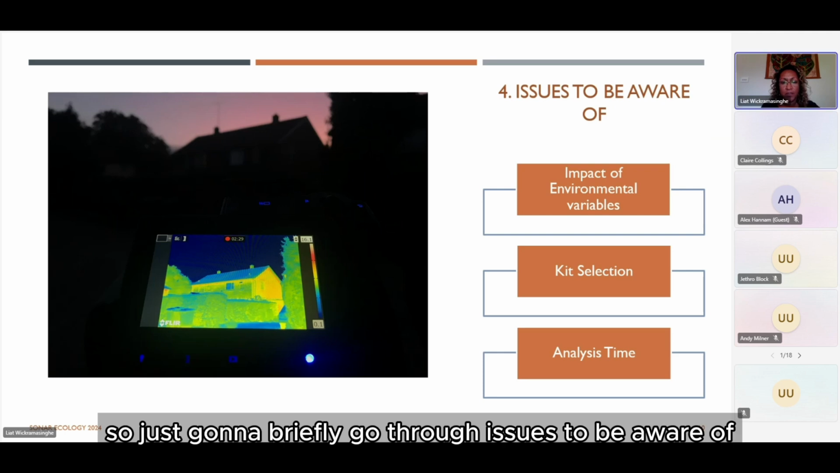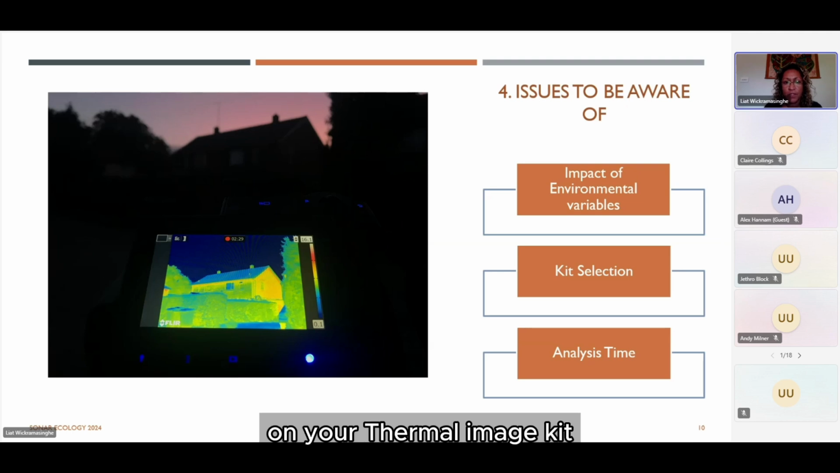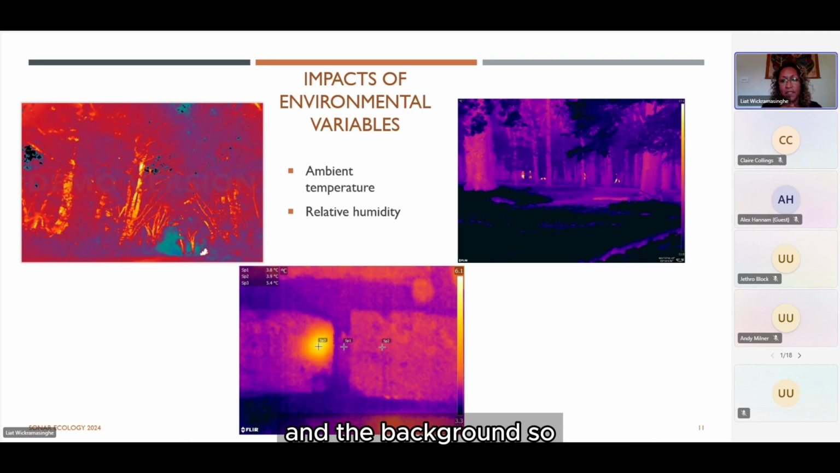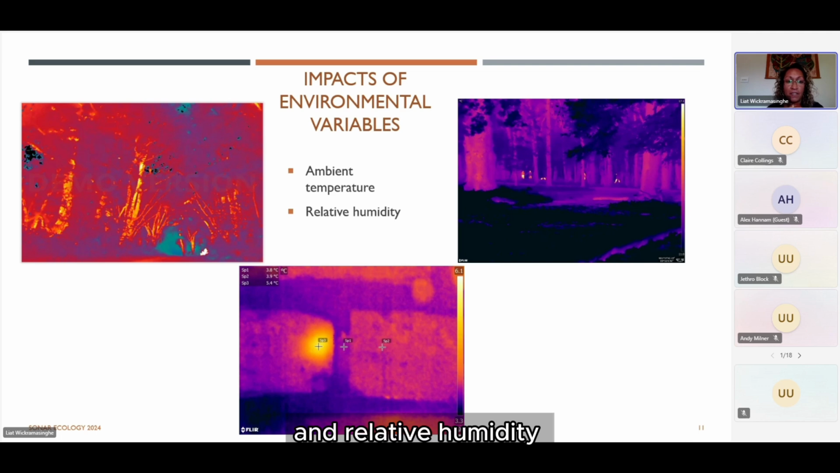So I'm just going to briefly go through issues to be aware of, which will include the impact of certain environmental variables on your thermal image, kit selection points, and analysis time. Both scopes and cameras rely on thermal contrast between your target and the background. So the ability to distinguish detail and for the camera to focus is affected by environmental variables. Two key ones are your ambient temperature and relative humidity.